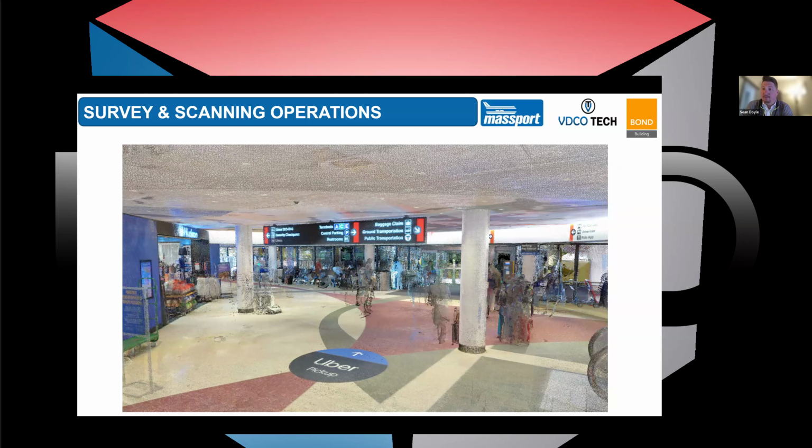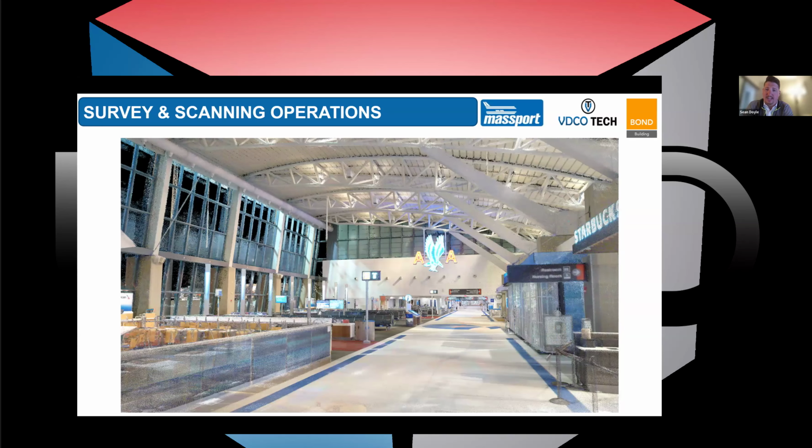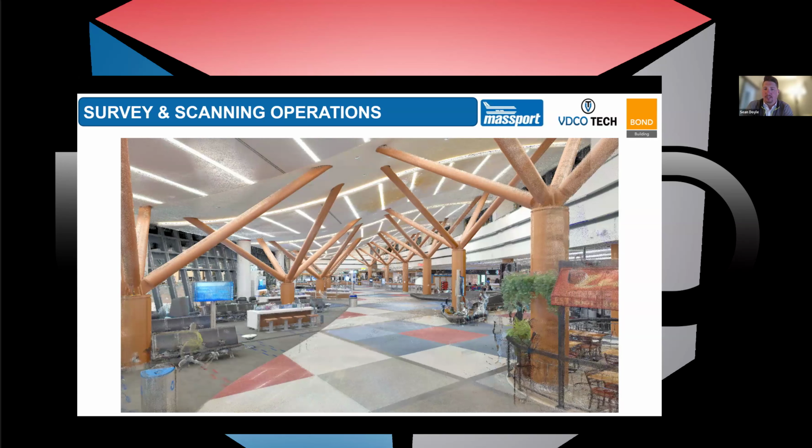To be able to hand over really good colorized data, which would have taken months and months for us to capture with terrestrial, by just walking through the terminal at night after the last flight left for the day. We were able to capture really great, very accurate 3D colorized point cloud data that started our modeling effort. So, a really cool process.